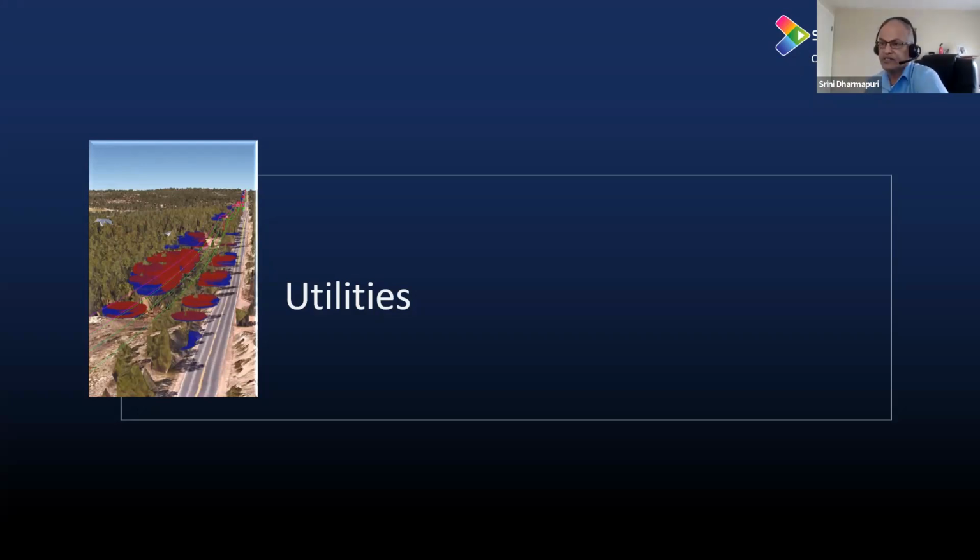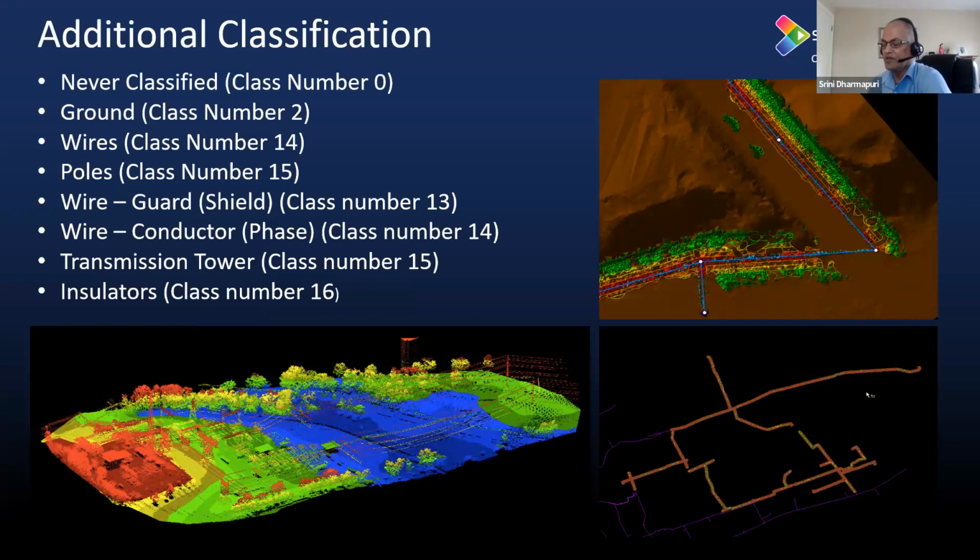The next one is utilities, and here I want to make sure that I state this correctly. As Jason mentioned about the different points per square meter, which is the fundamental unit for any LiDAR data collection exercise, we saw that USGS currently recommends either QL2, which is 2 points per square meter, or QL1, which is 8 points per square meter, and in some cases a hybrid, which is 4 points per square meter. But utility is a totally different area, and they expect at least 30 plus points per square meter. So their requirement is totally on the higher side.